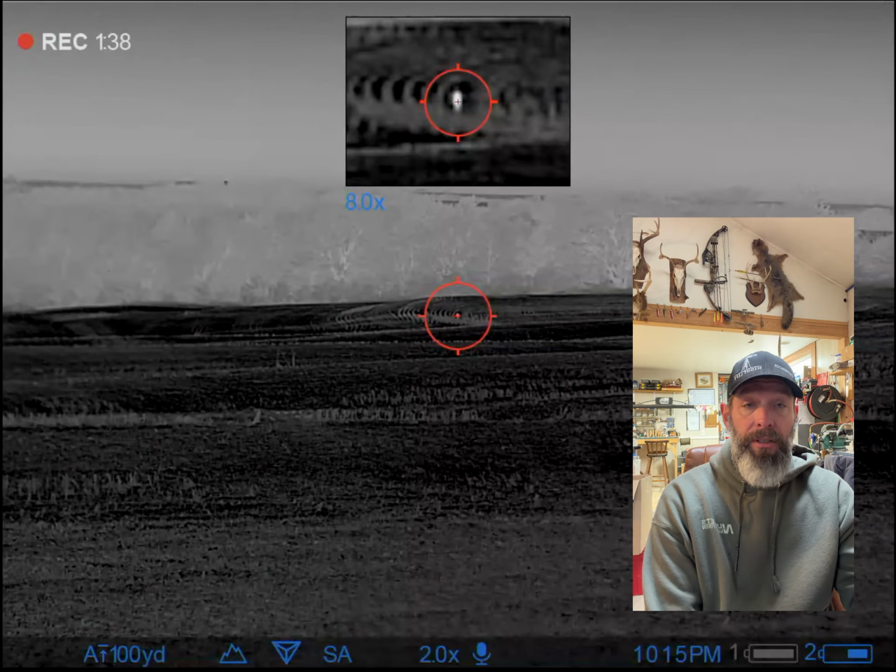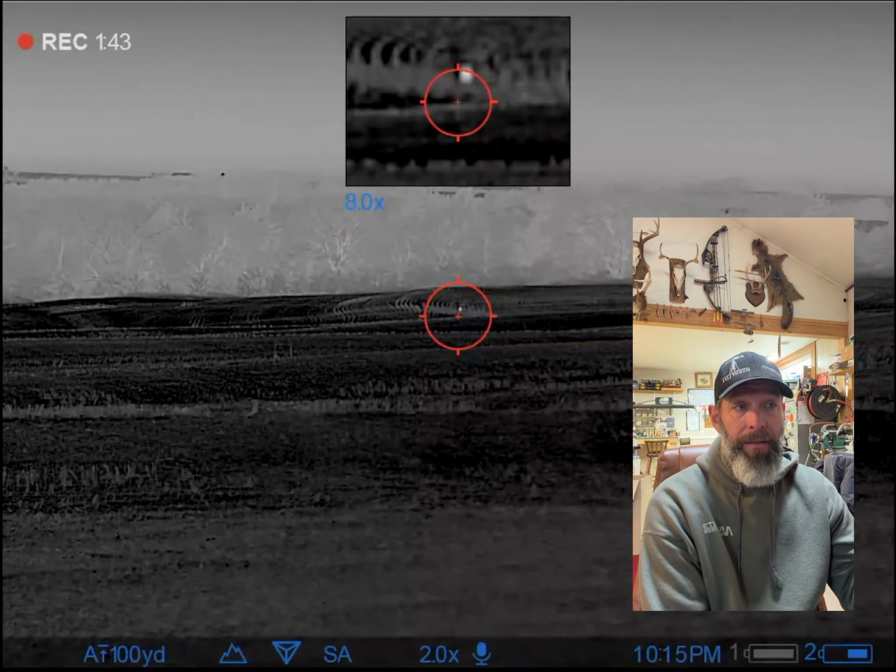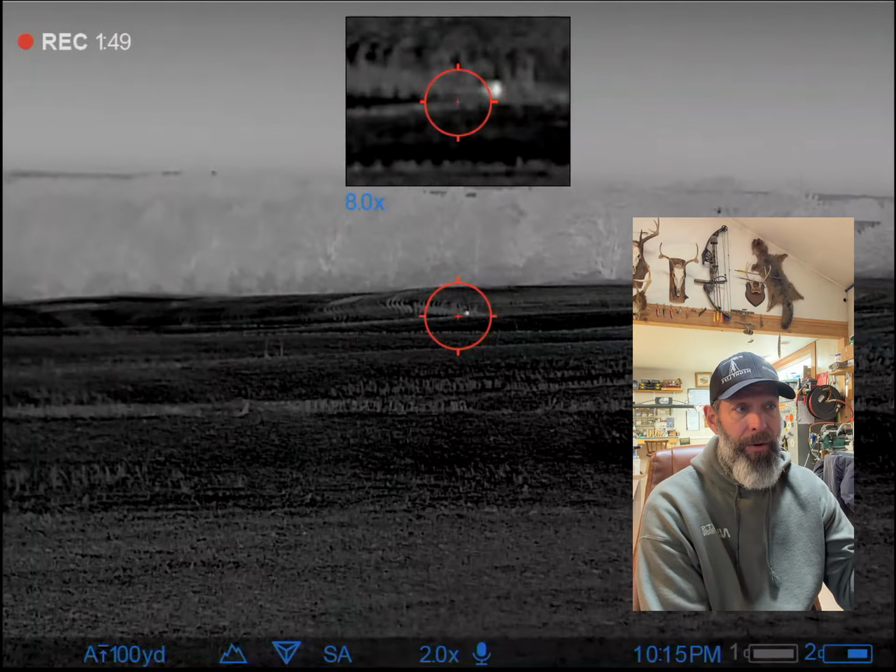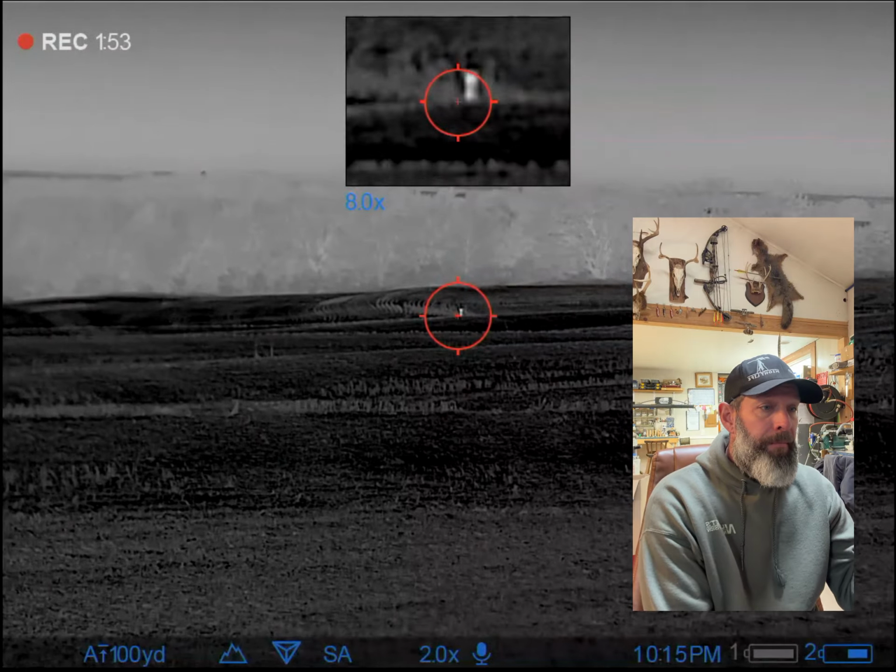So the coyote's still on the approach. I squealed. I have commitment. He's coming. And then I just shut up, because if he's coming, I don't want my sound to turn into white noise and his ADD kicks in and he gets bored with it.